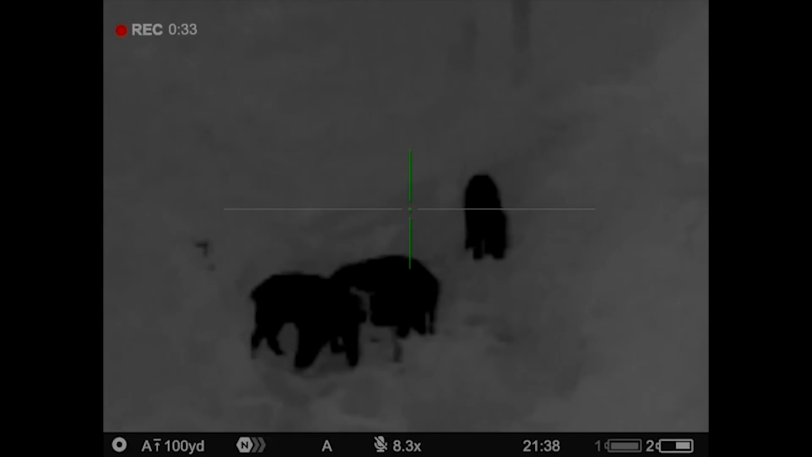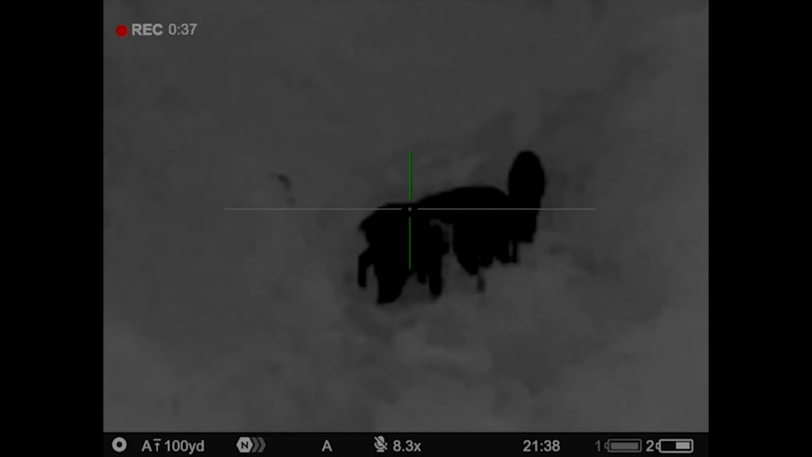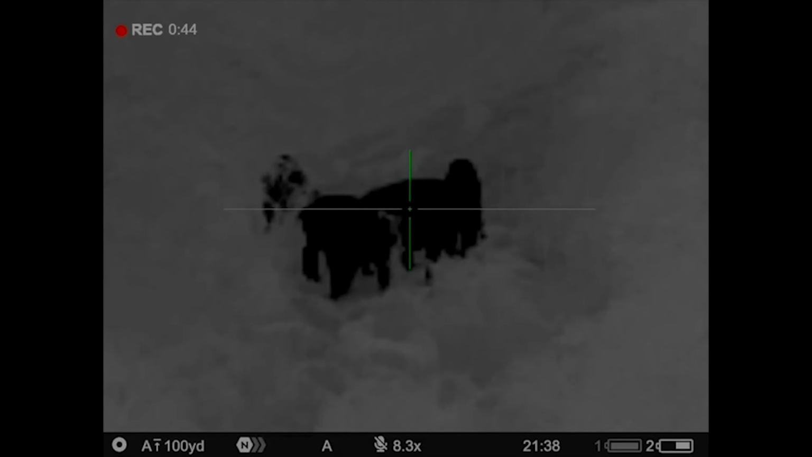That's a whole family of pigs eating away quite happily on the bait that Thomas had put down on the previous nights for us coming down specially. So a massive thanks to him for making this a magical experience.